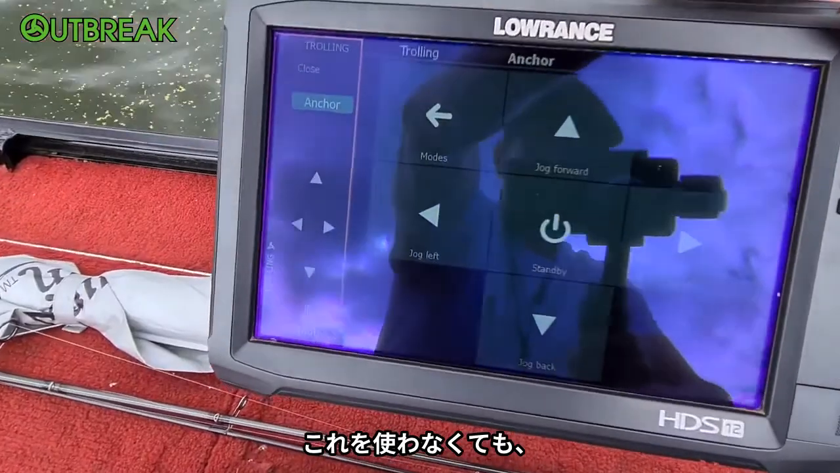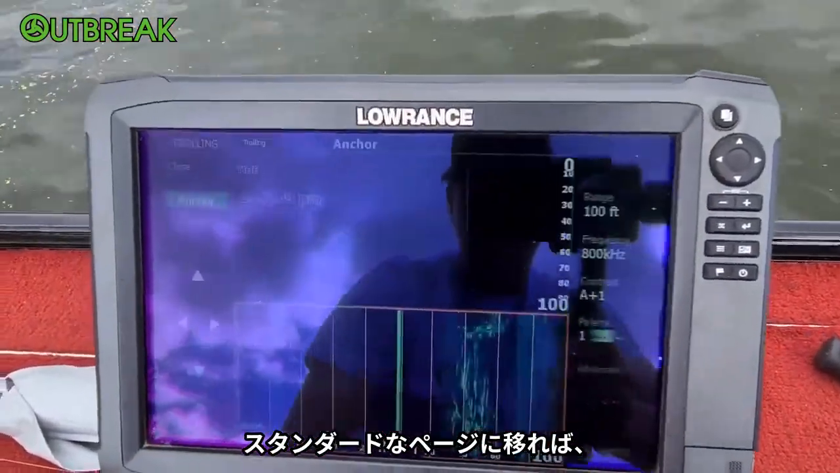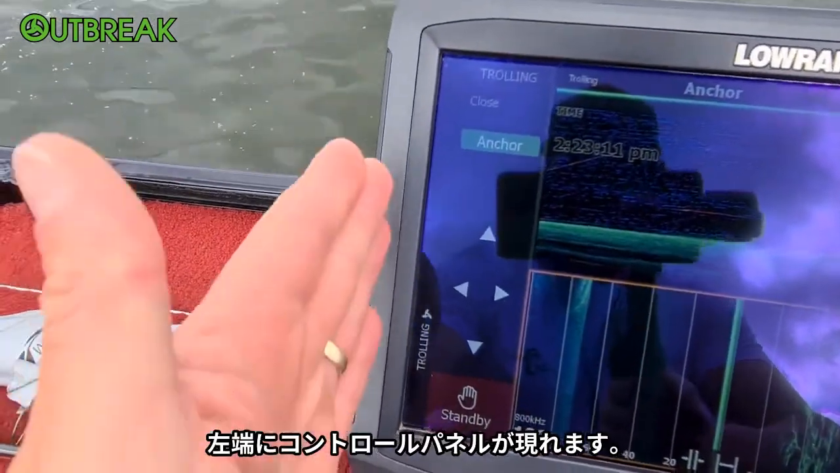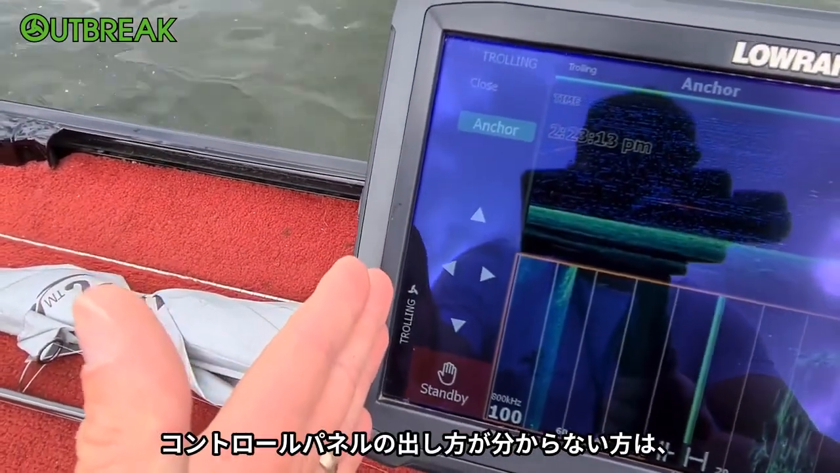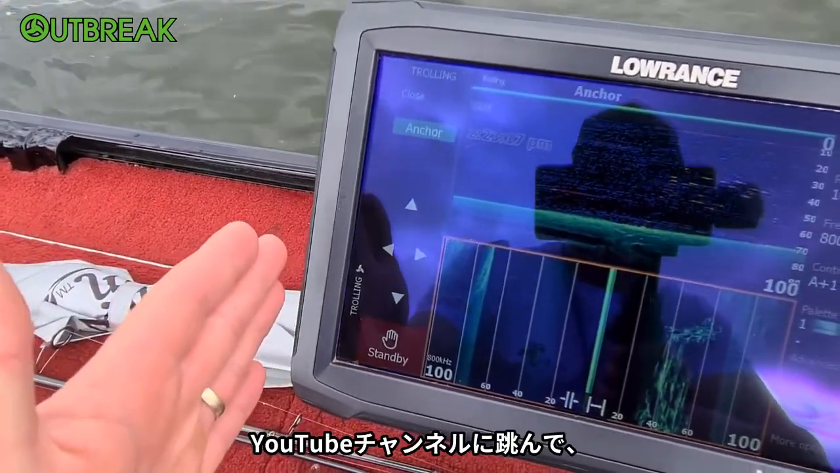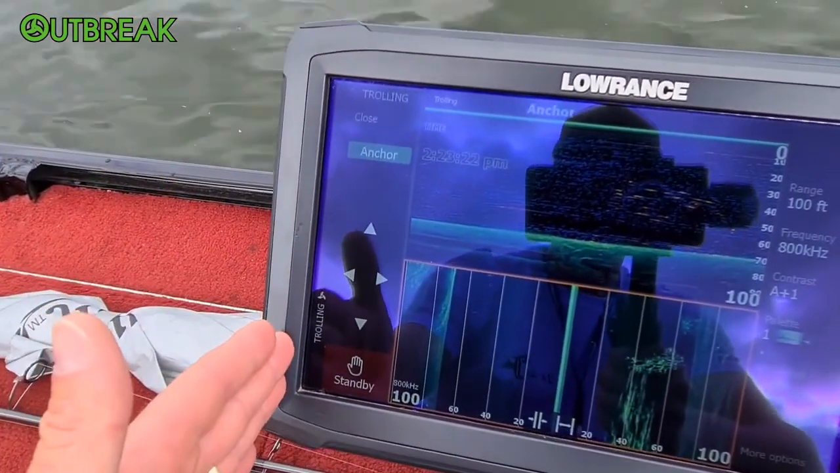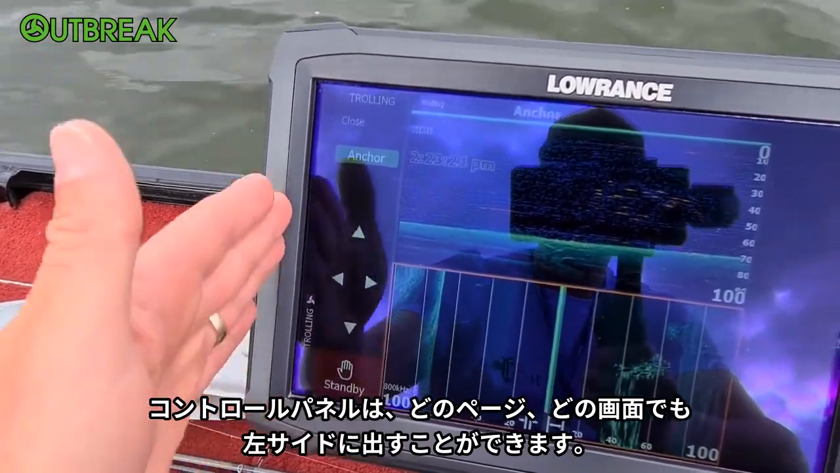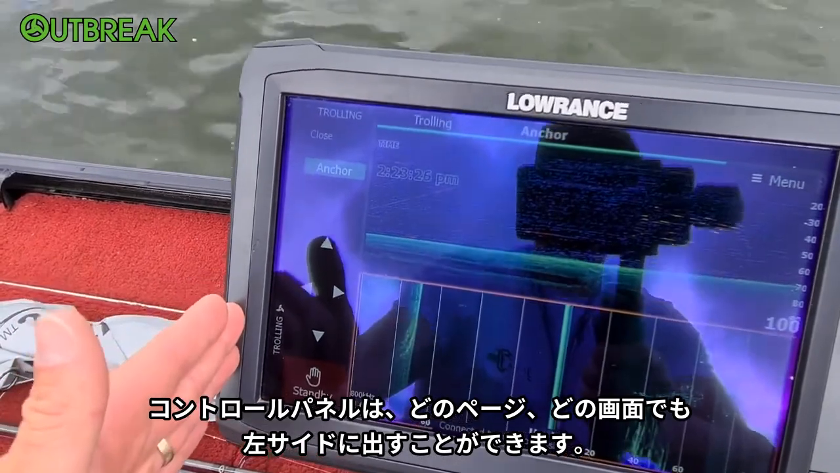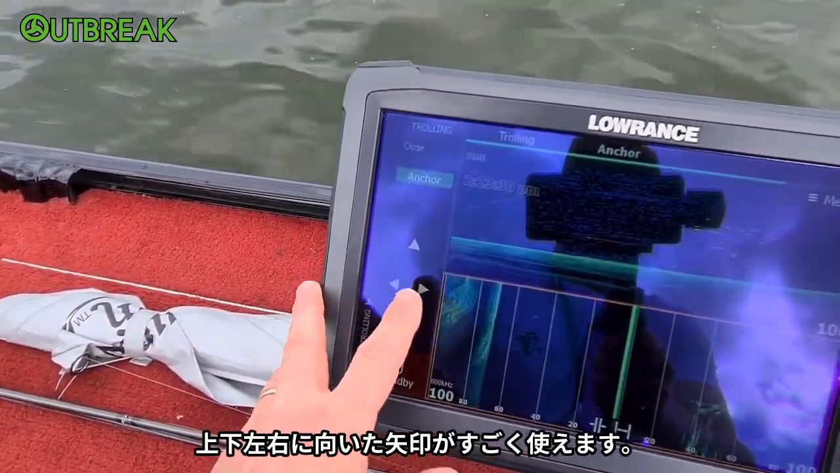Now, you don't have to use that, because when you go into, say, a standard page, you have the control panel on the side. If you need to know how to get that control panel on the side, you can jump on my YouTube channel and there are directions on how to get that control panel on the side of your sounder on any page or any screen. So, yep, you've got your jog keys there, up, down, left or right.